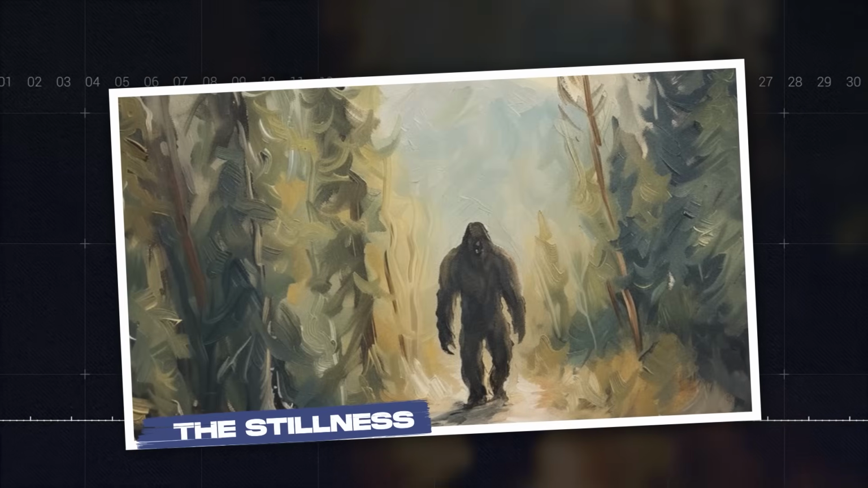The stillness. Forests aren't meant to be silent. They hum with life always, but not that night. That night, it held its breath. Ronny scanned his thermal screen, the soft glow of equipment casting sharp shadows around him, but the feed revealed nothing. Just cold terrain and darker voids between the trees. No heat signatures, no movement.